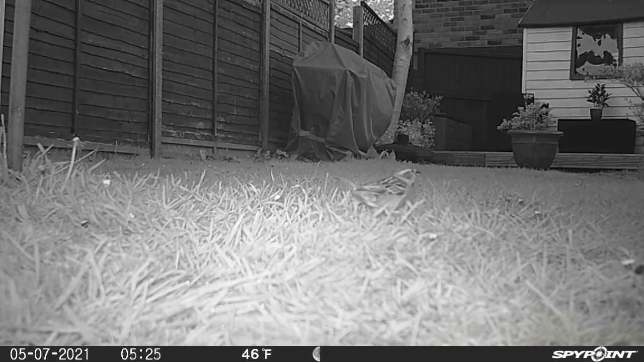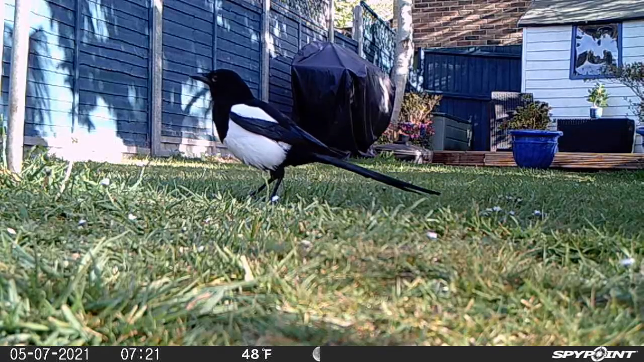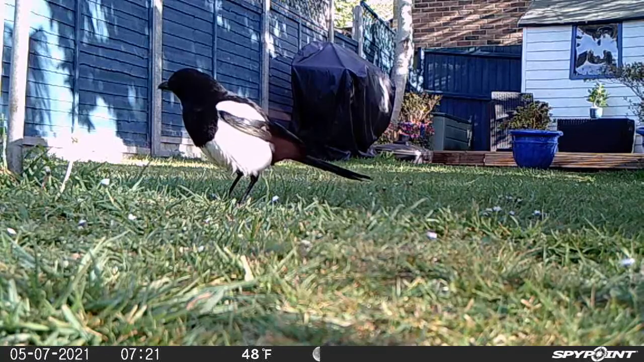Sorry to be self-indulgent, but just to finish off, I'm going to leave you with my personal favourite of the ground birds that come to our garden, and that is the magpie. I love him, he's brilliant.